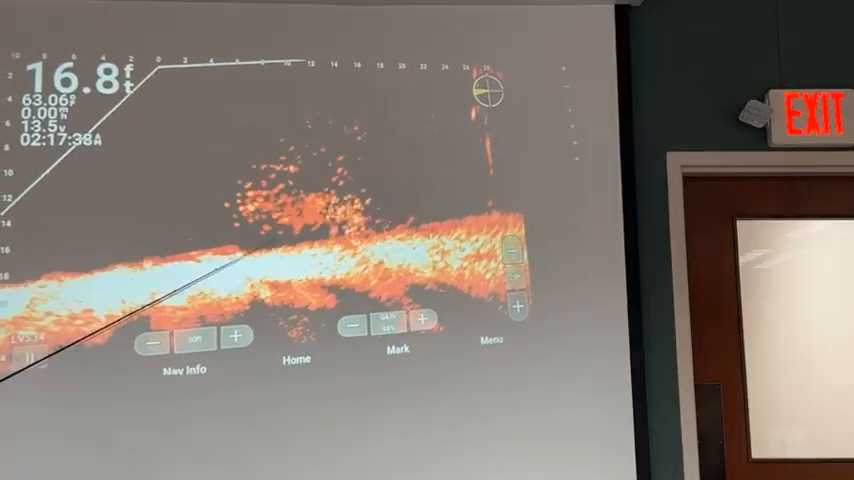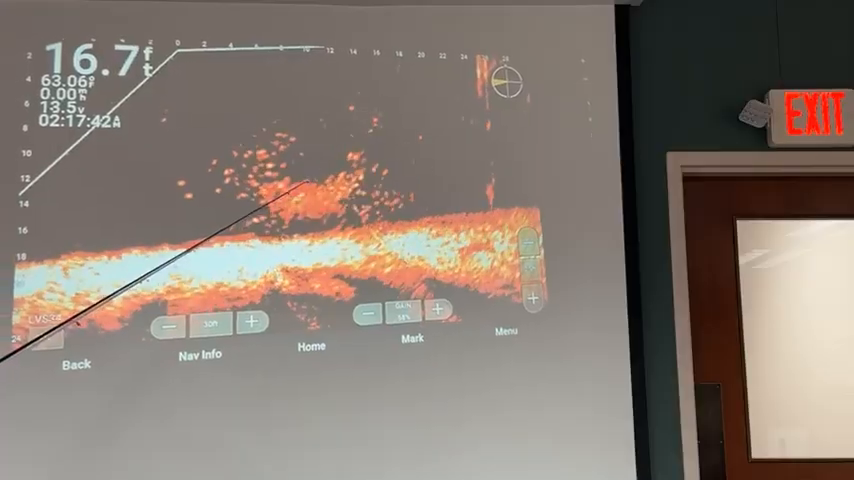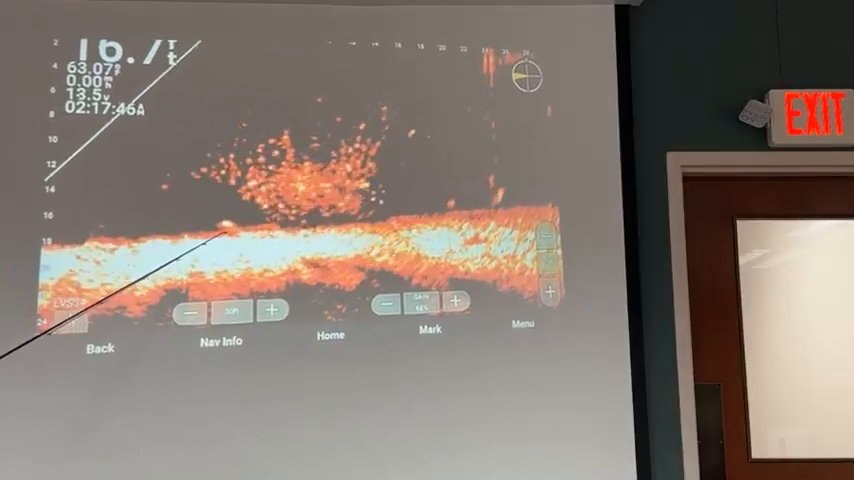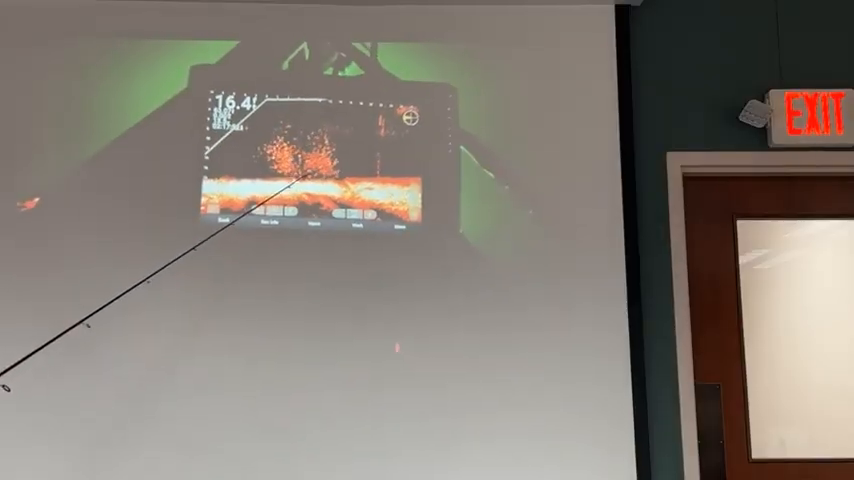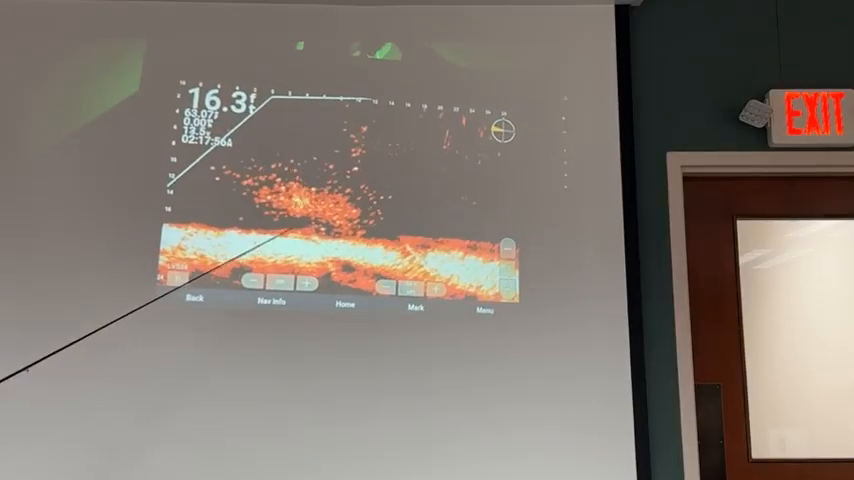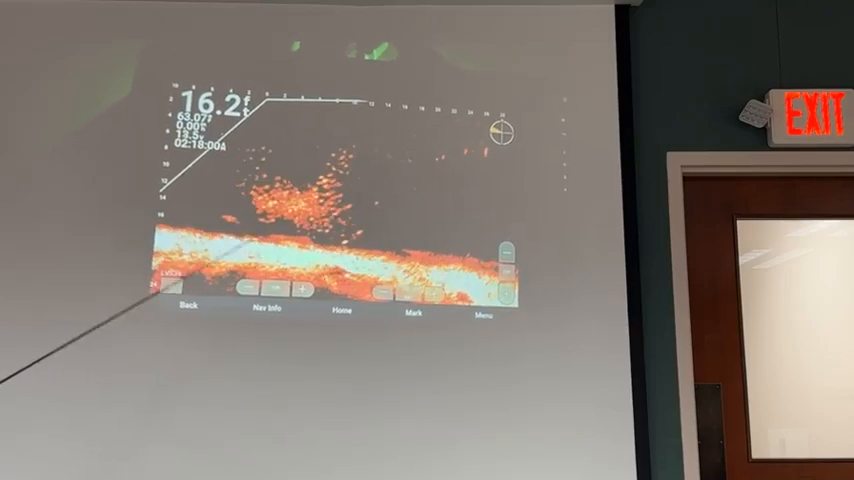So if you look here, look at that big fish. He's like, that's his kingdom right there. He's just kind of feeding on shad. Look at this one down here, 16 feet. There's one down right there. They're a little bit spooked because we're over top of them, but look at this one right there. I mean, that's what you call fat and happy. Oh yeah, that is fat and happy right there.